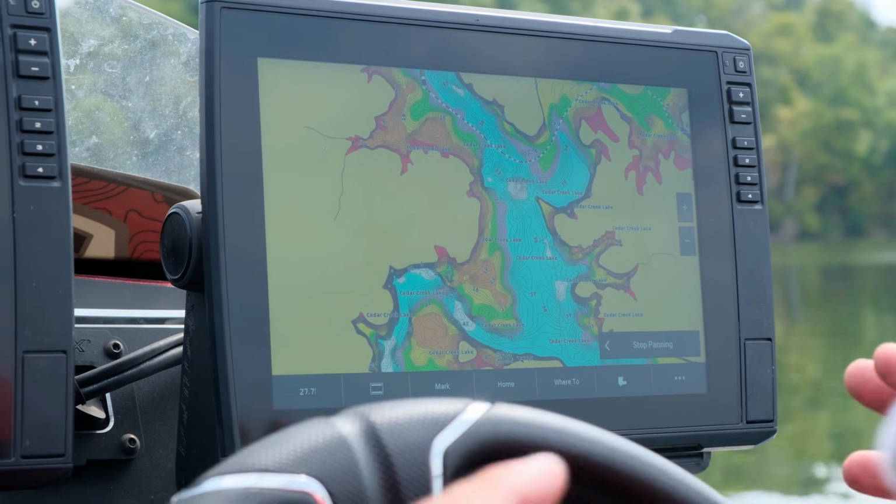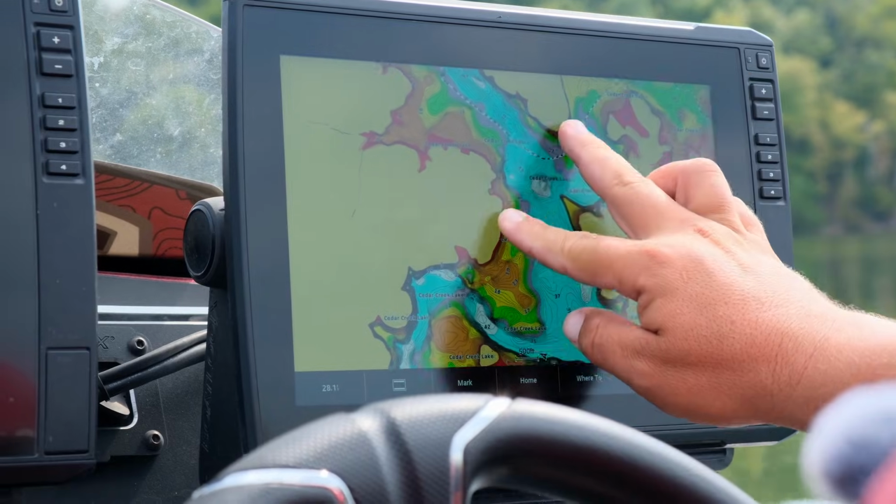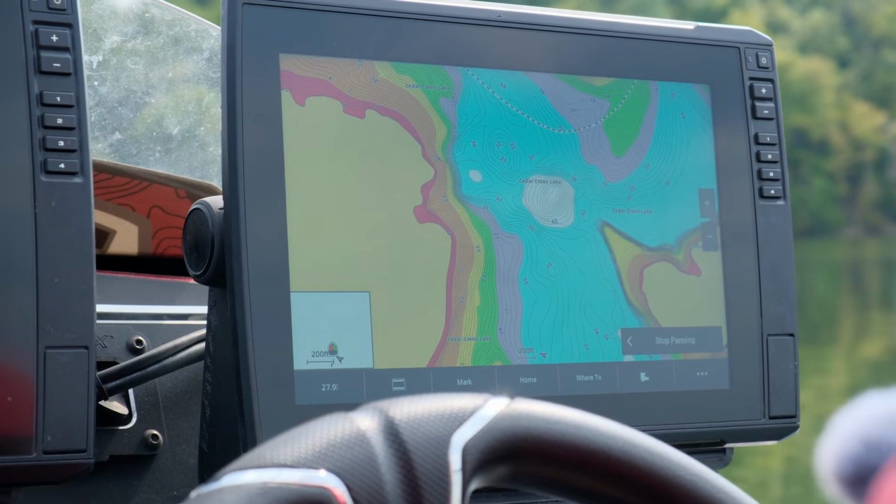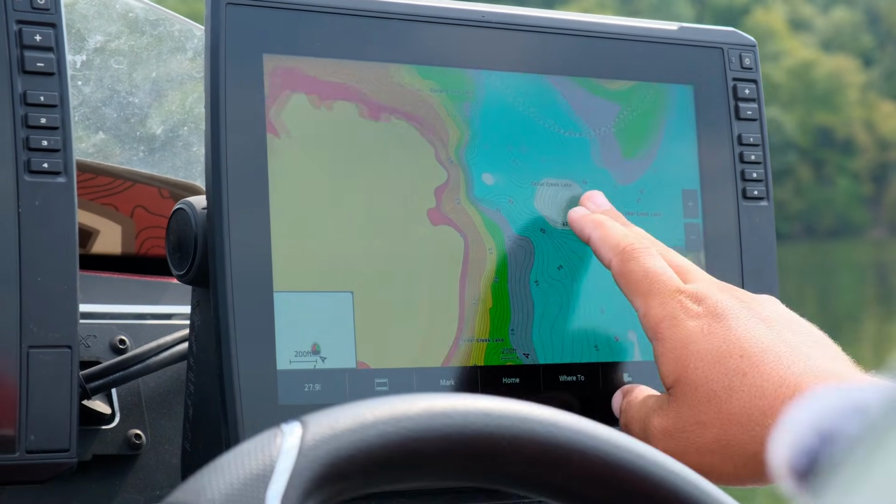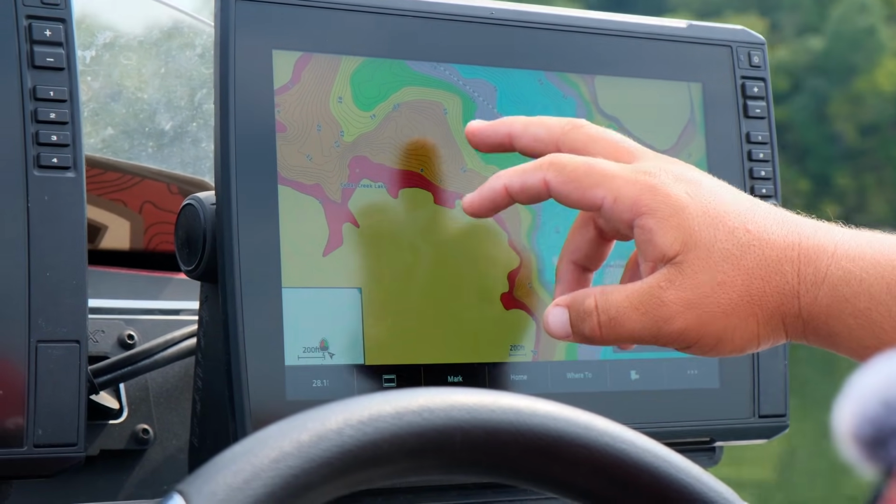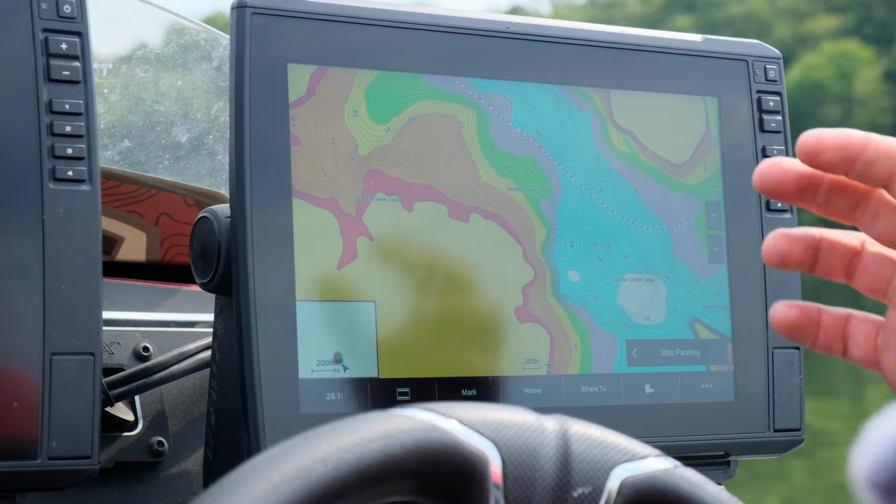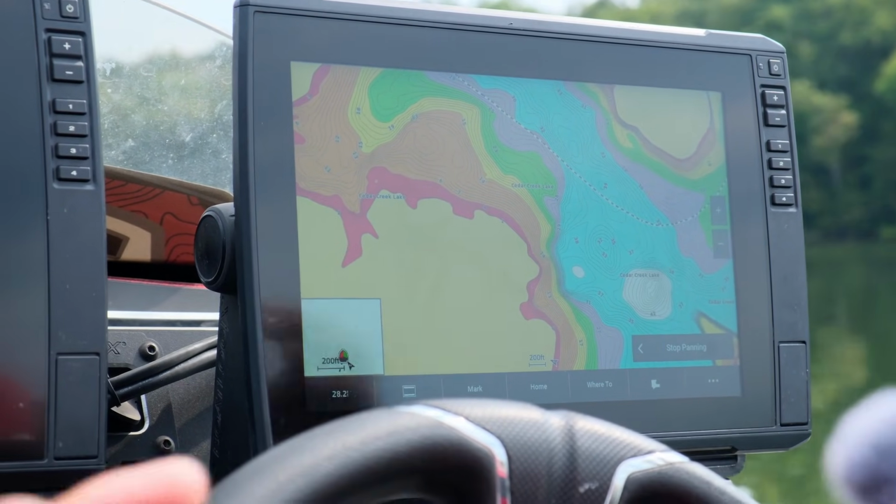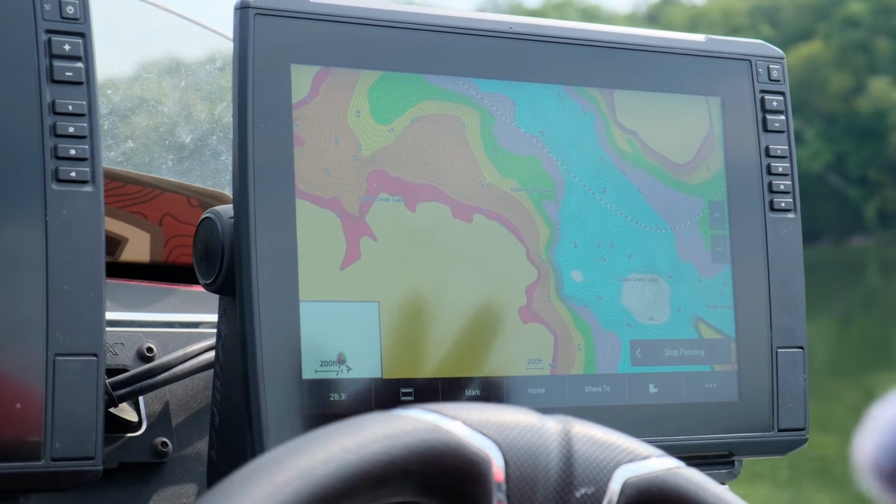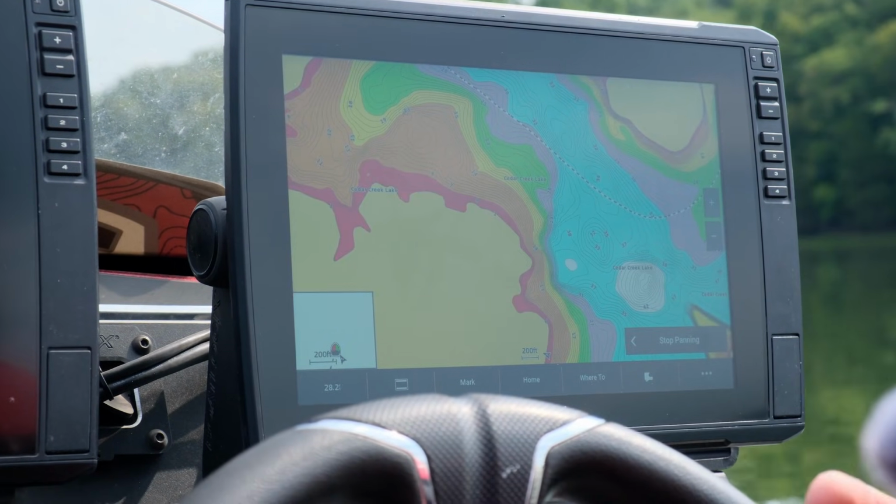First off, it starts with a good mapping system, and Garmin has what you need. With our contours on thousands and thousands of lakes across the country, you can highlight different depths. Right here I have red, orange, yellow, green, purple, and blue, and it's all different depths. So like a 0 to 5, a 5 to 10 or 15, and so on and so forth. And that helps me distinguish the depth that I want to be targeting.